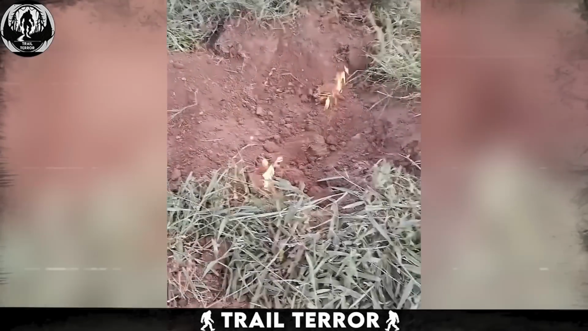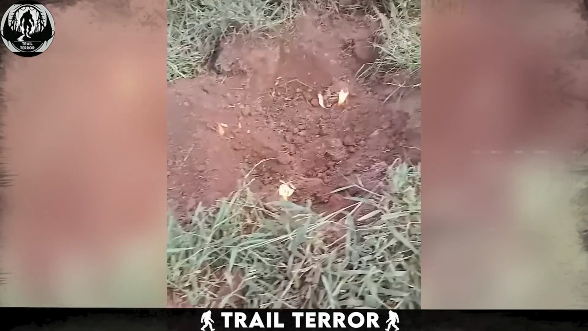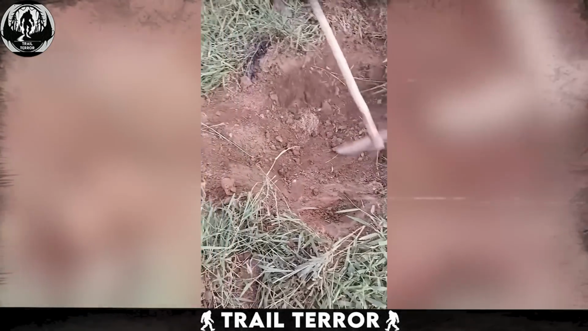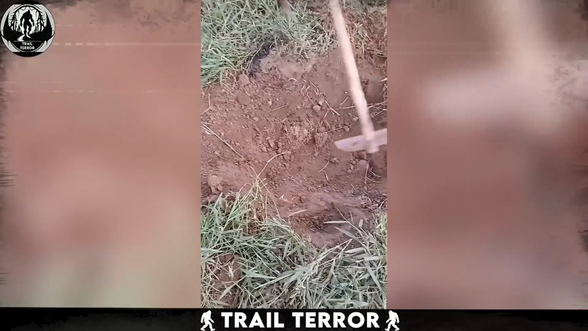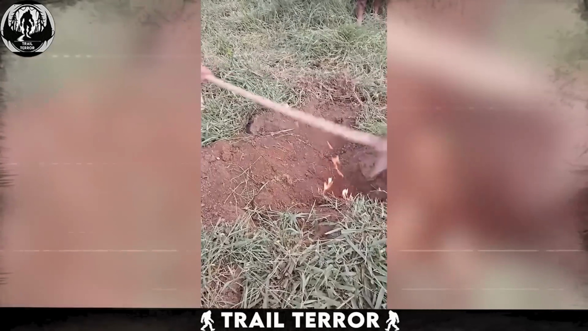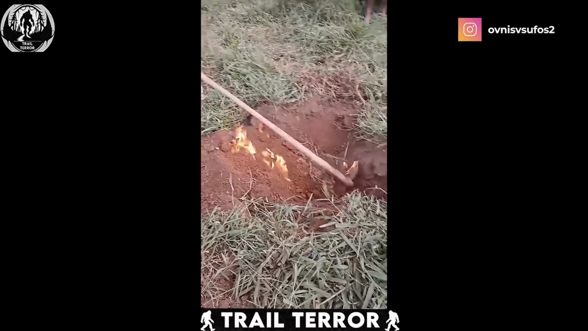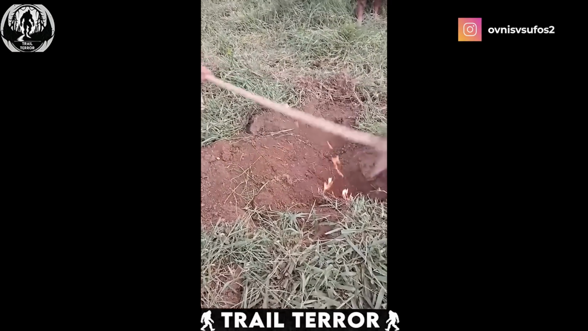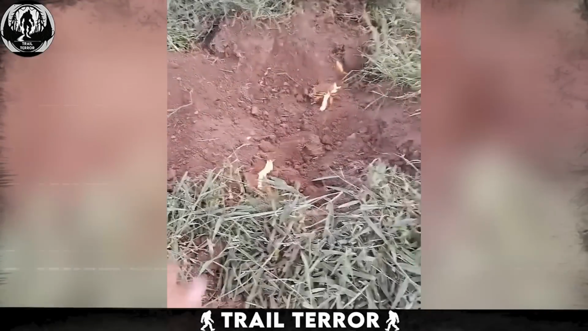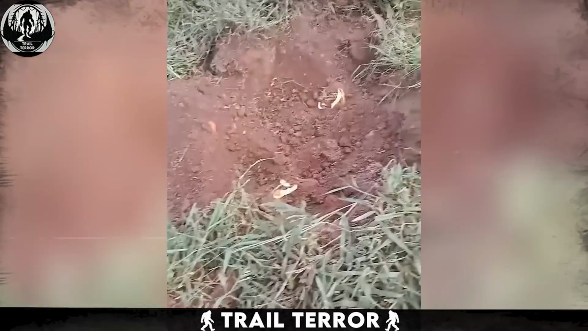The deeper they dug, the stronger and taller the flame grew, almost like whatever was inside was trying to escape. But just as the fire reached a dangerous height, they panicked and quickly buried it back under the soil. The video ends right there, leaving us with more questions than answers. It might look like they accidentally uncovered a gateway to hell, but there could be a more grounded explanation.